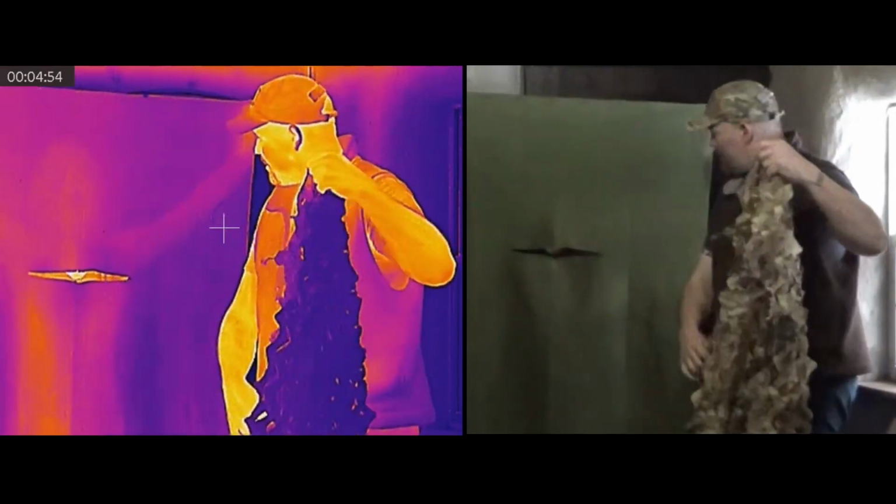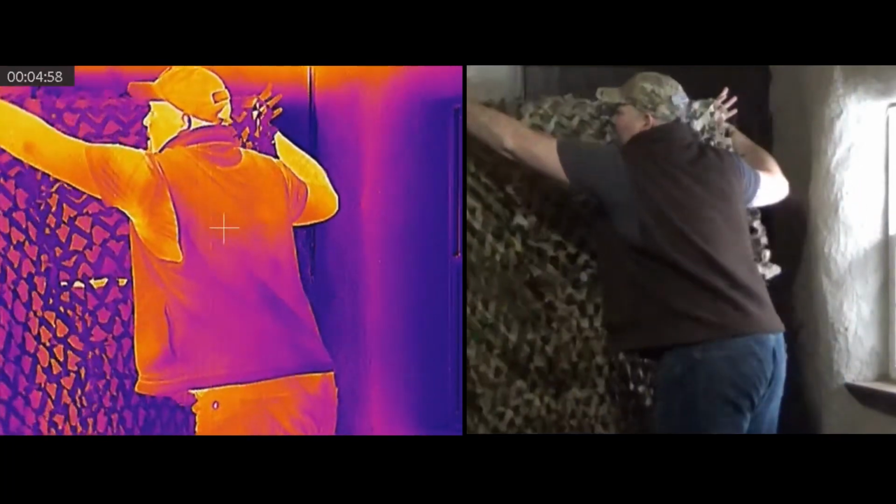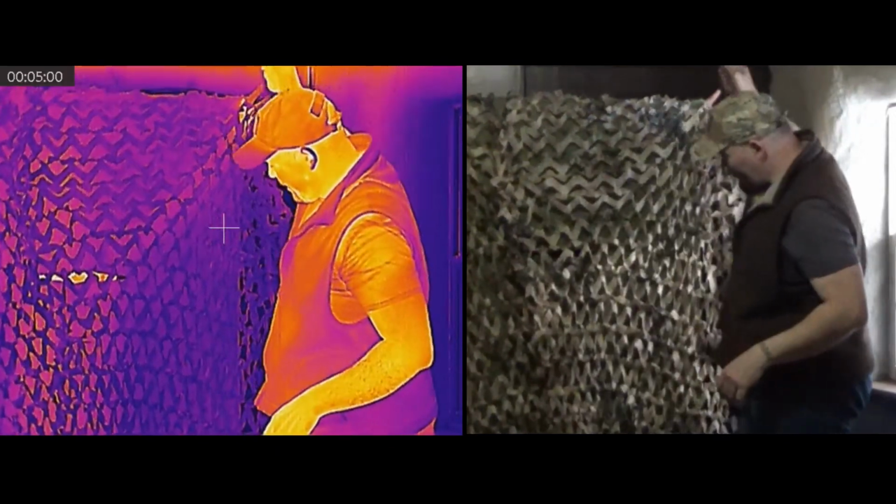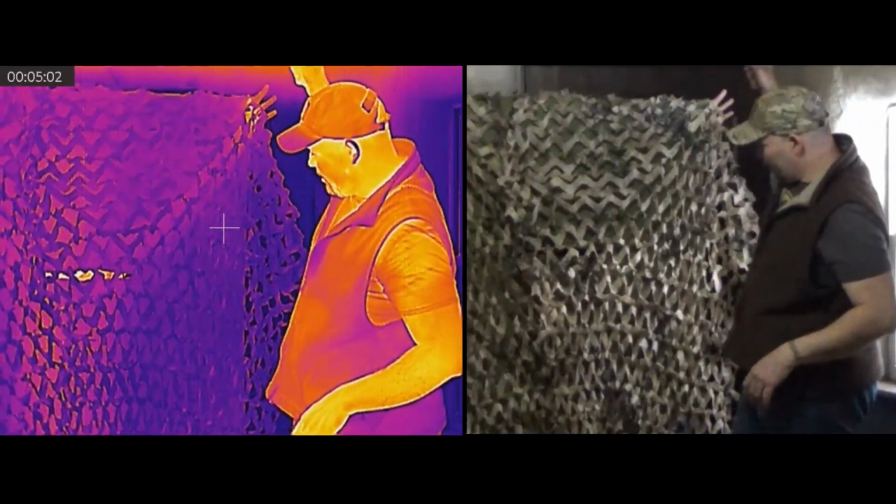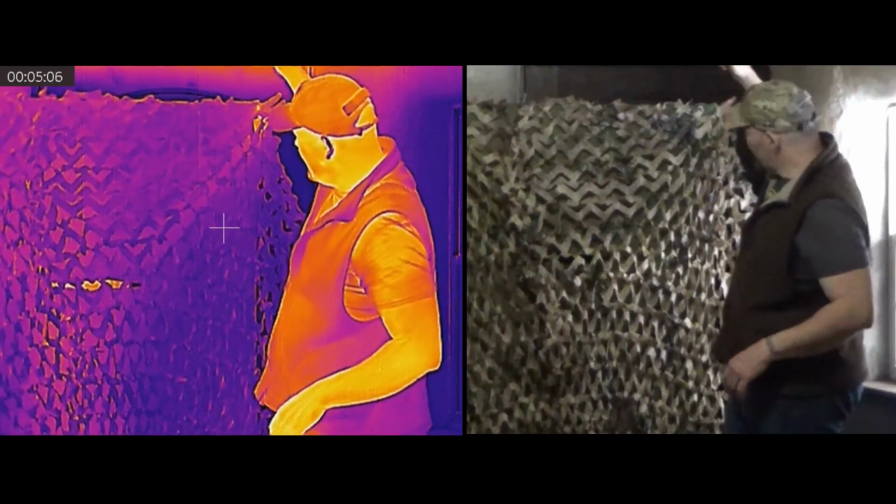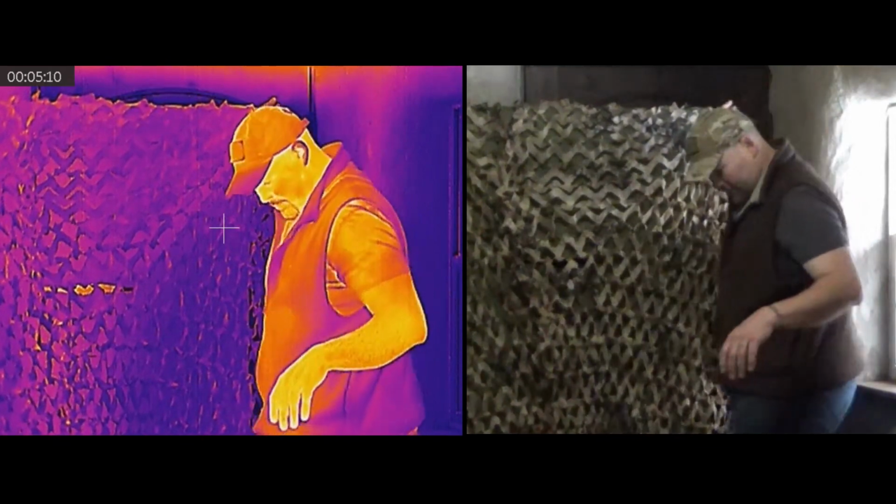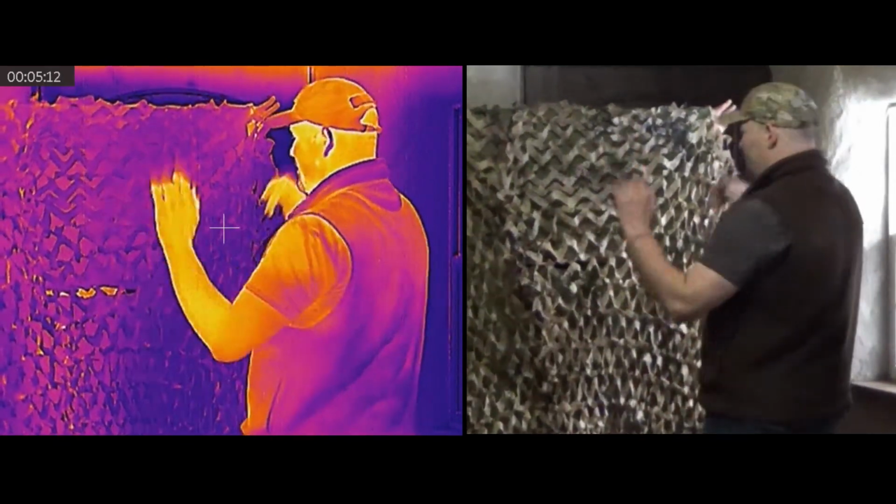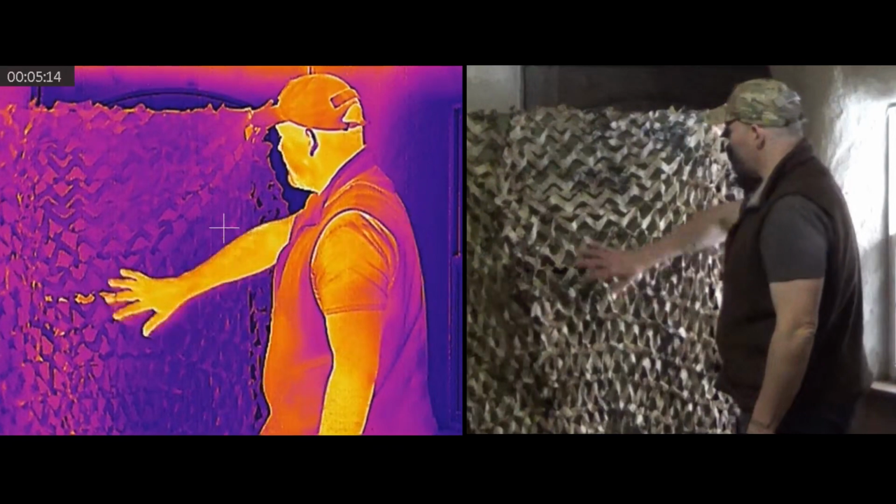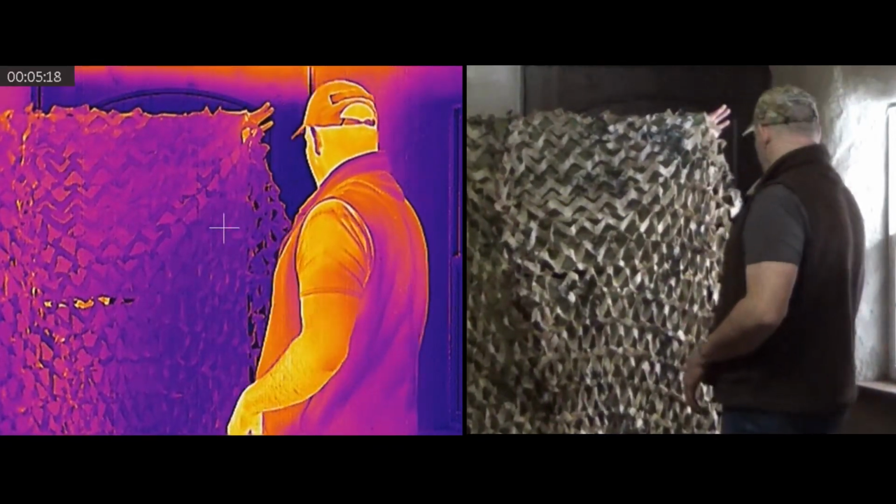And in combination with that, because that would provide a lot of visual camouflage as a blind. So, very curious to see how you show behind that. Alright. Yeah, with this, you're not in contact with it, so there's no chance for it to heat up or anything. So what we see is what we get right now.